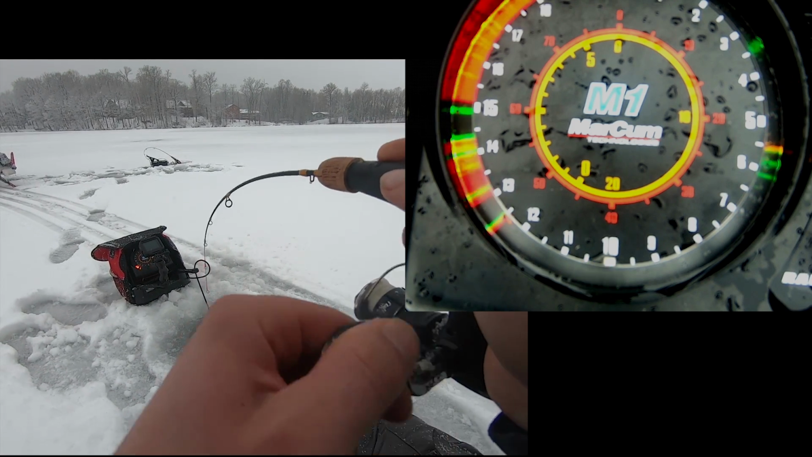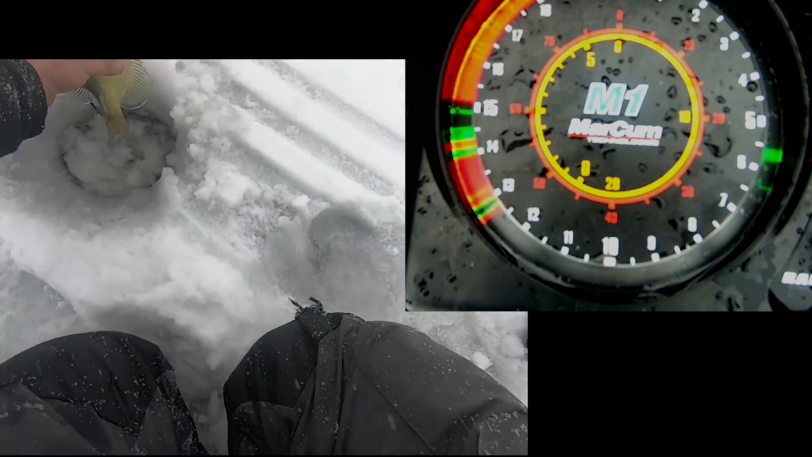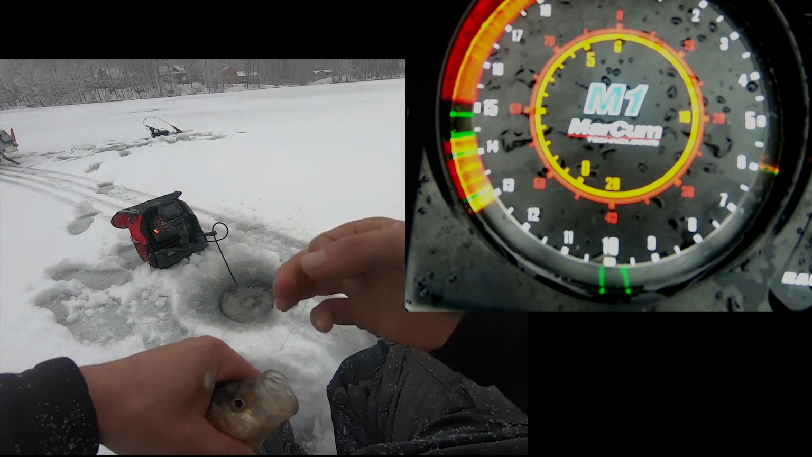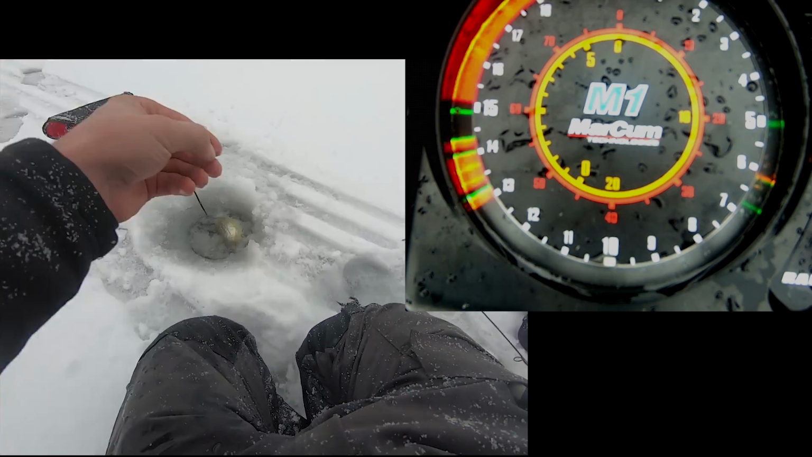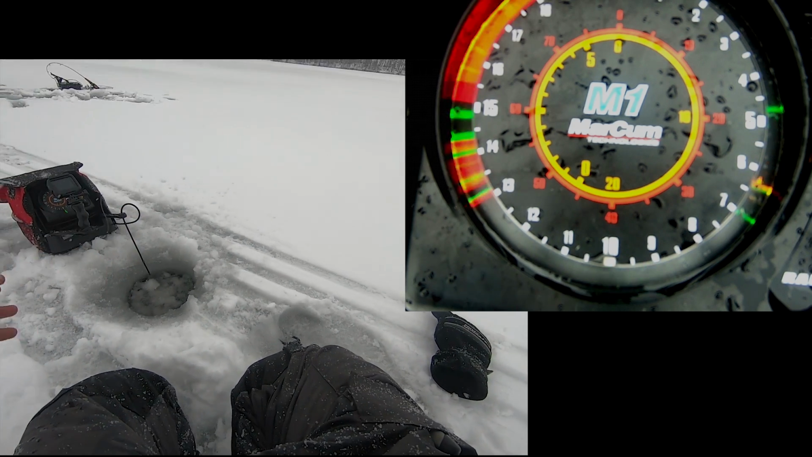Whenever you got a pile of fish like that down there, it is always a good time. I haven't even really set my big camera up yet. Figured I'd just do the flasher cam and the GoPro for a little bit here, because it's kind of a halfway rain, halfway snow, whatever you want to call this. Fire that tungsten back down.